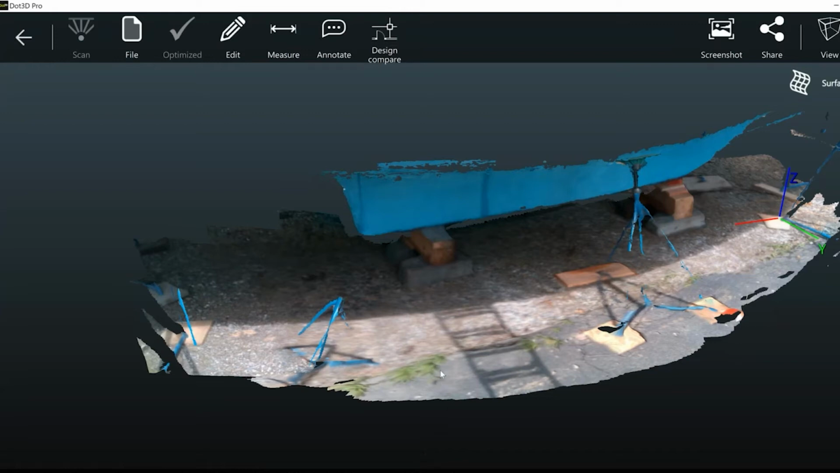So with that, I'm going to turn this back over to Chris, who's going to show you some other variations of our volumetric measuring capabilities. Back to you, Chris. Perfect.